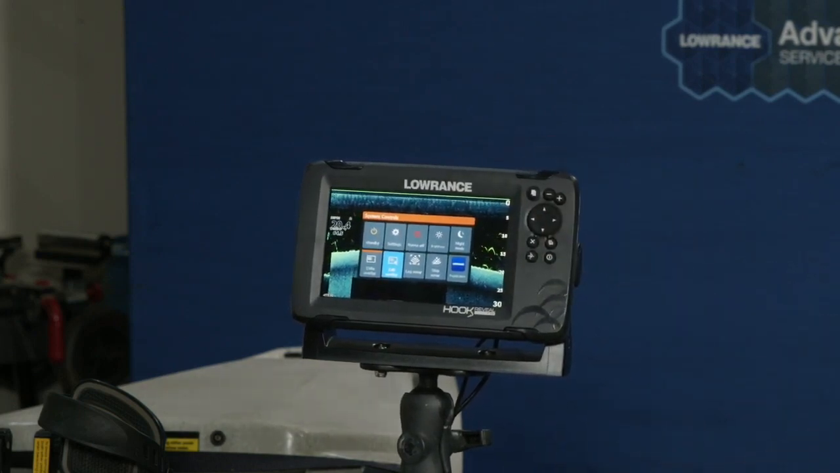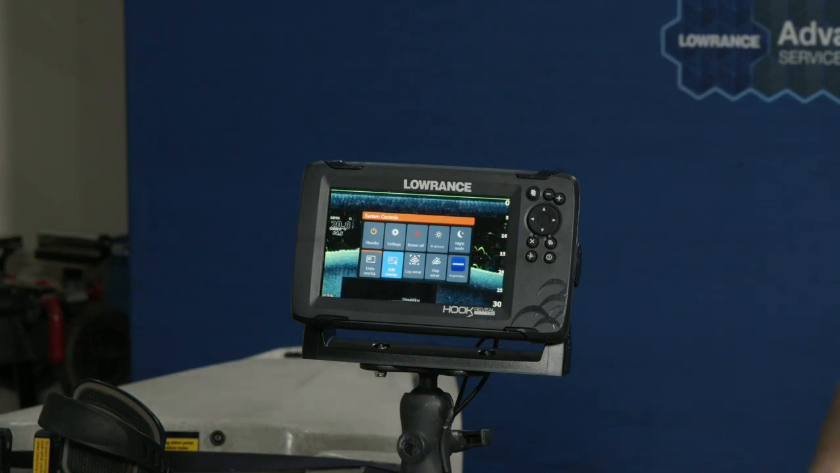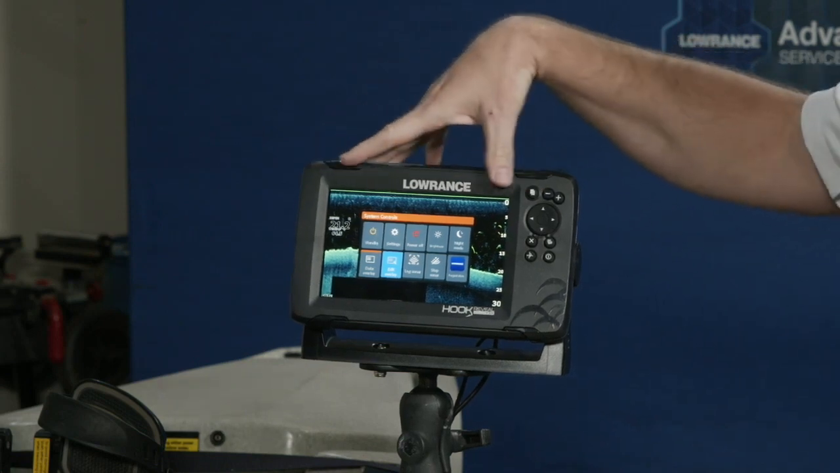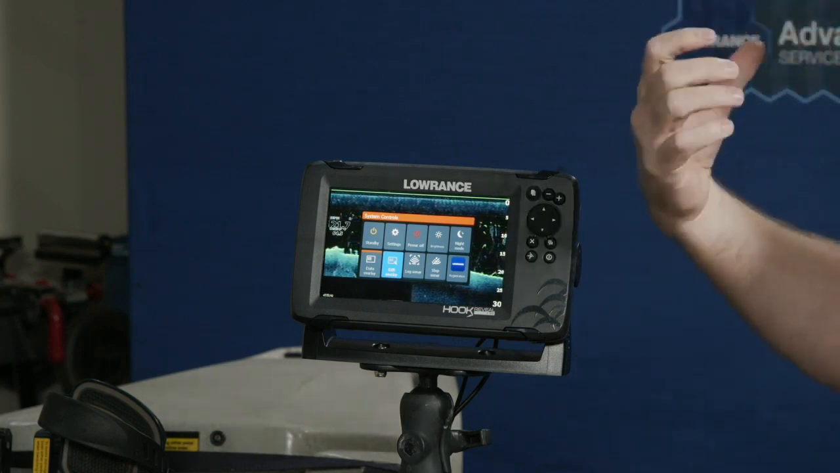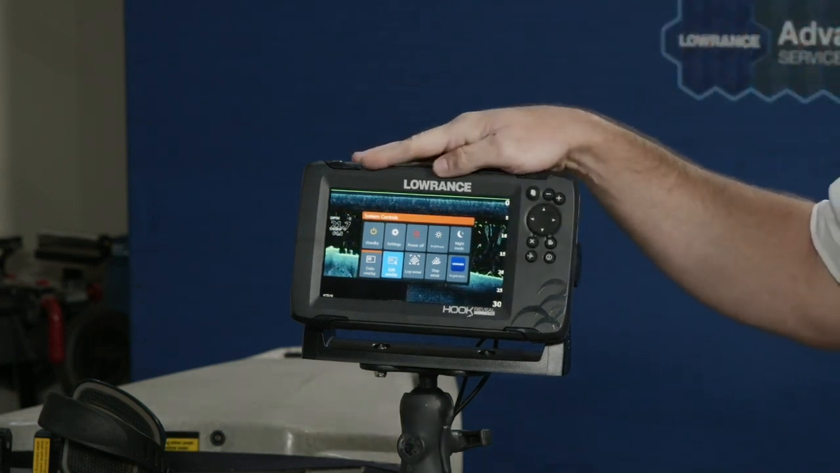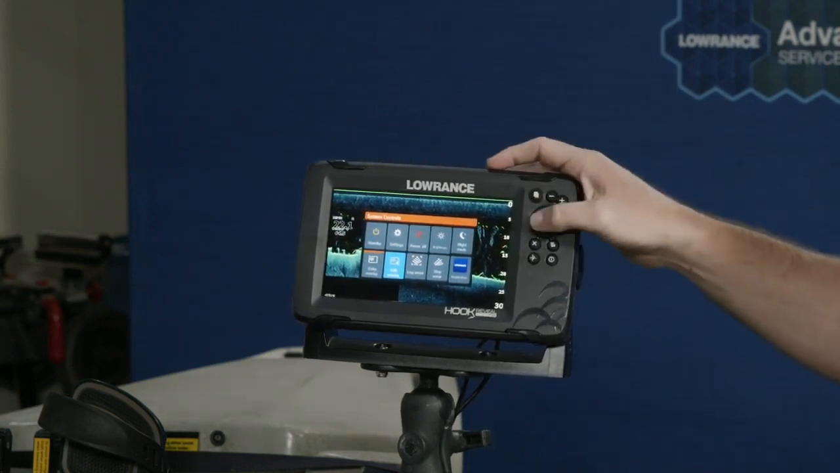So this is how people ask, how do I get my temp, or my depth, or my speed on this page? Our overlays are by page. They're not a floating data bar that sits on top of everything. The reason we do that is we interview a ton of anglers all the time and listen for feedback. Everybody will give you a different answer on what they want and how they want it laid out. So we give you that flexibility and capability to do that.